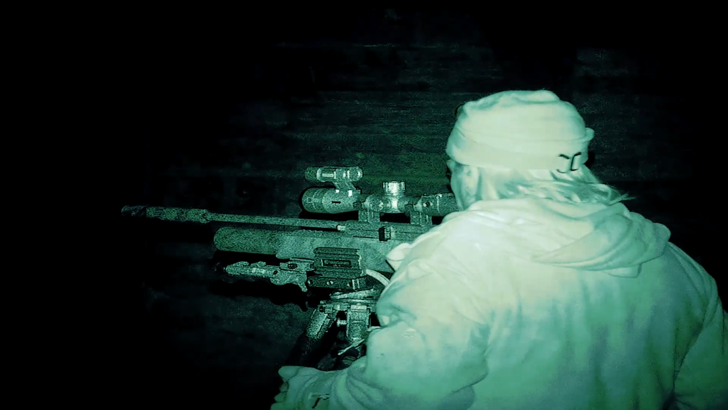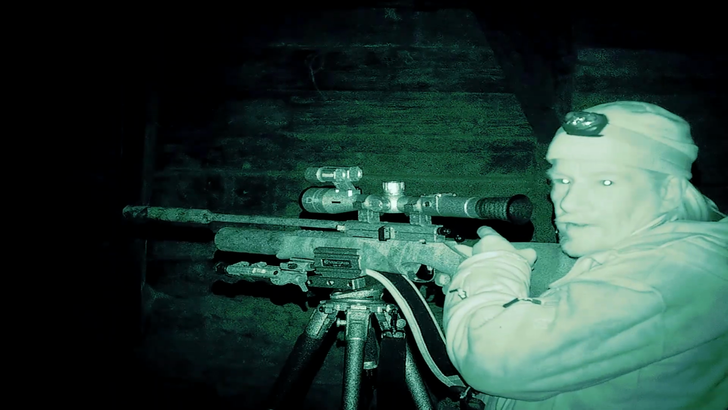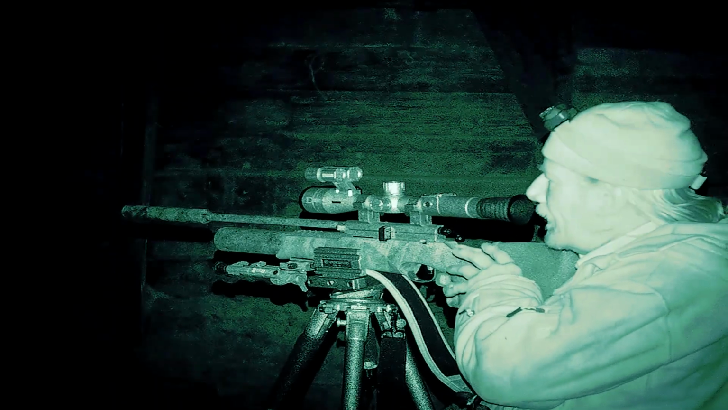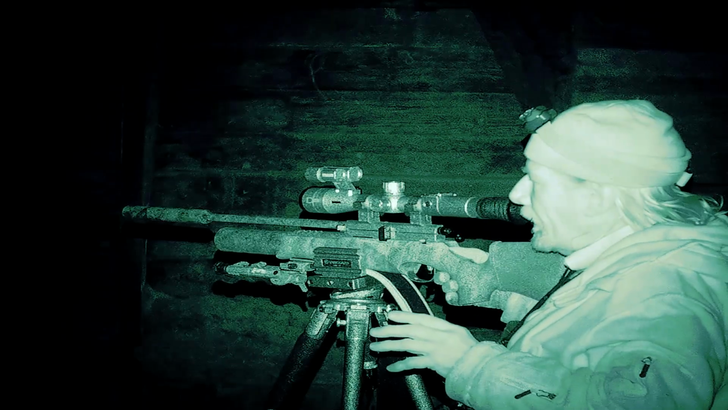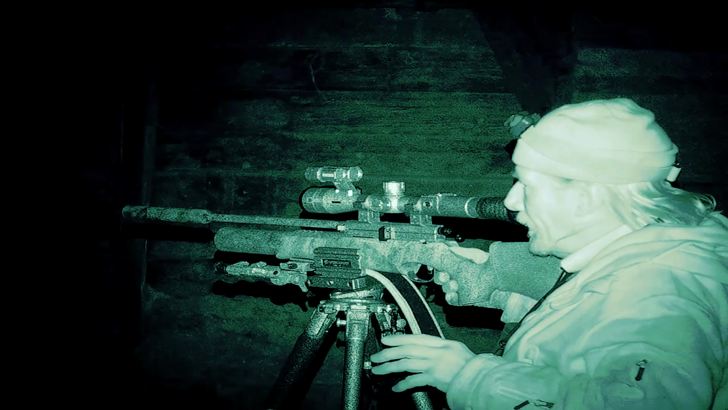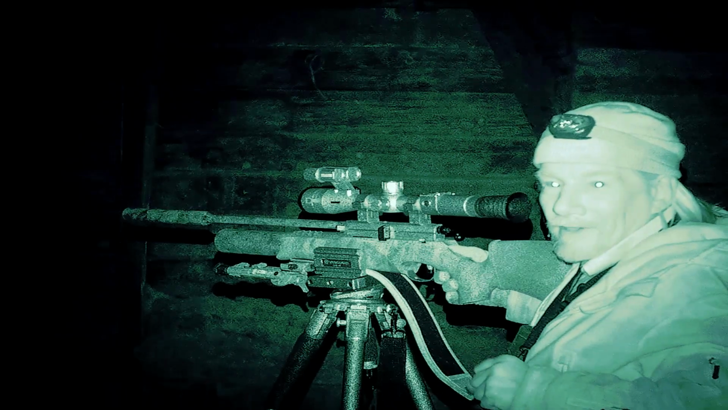I have to say though, the combination of the DS35 on the R10 is proving a lot more predictable for the ballistic calculator, and I haven't missed one yet, so all good.